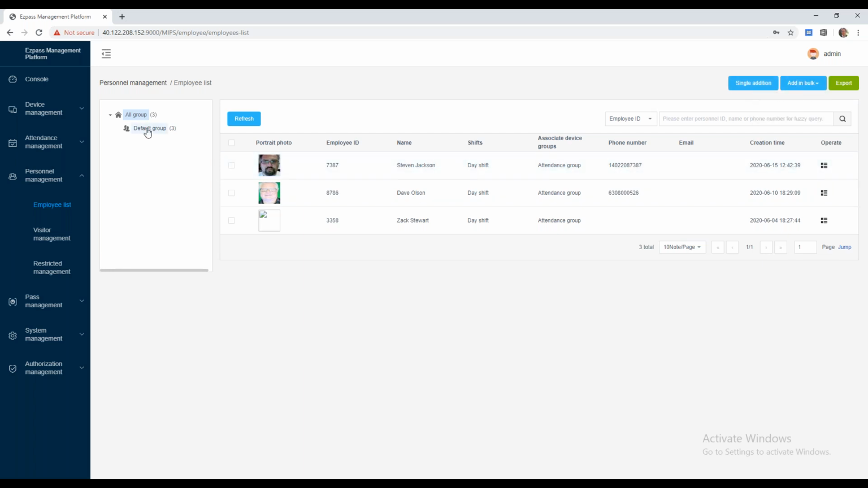We can also group those employees within specific groups. So maybe you have a group for HR employees or front desk personnel or security, et cetera. And you want to have those groups have specific rights, permissions, and levels within your facilities as they walk through these different devices, granting them access maybe to level 1 or 2, et cetera. It's really where a lot of this advanced setup configuration can be made.